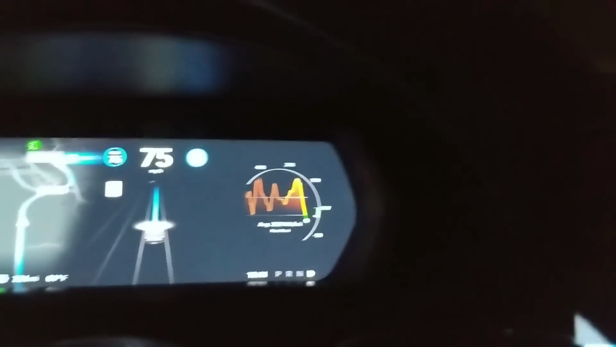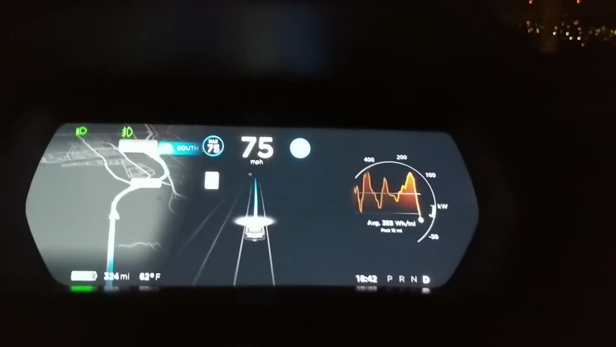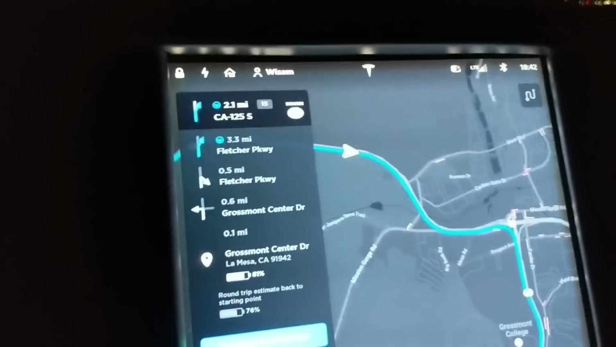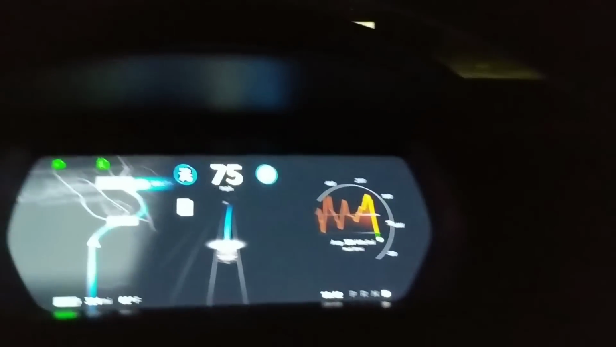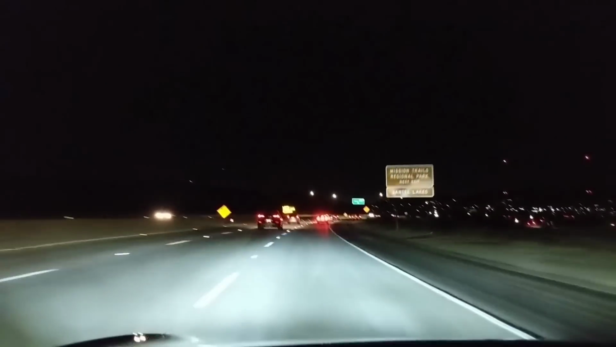So instead of going to the left, then switching 2 lanes to the right, the car decided the best route would be just to stick to the right. That's just my guess. In 2 miles, we're gonna have to take the 125 South. We're still going at 75 miles per hour. It's pitch black, no light, nothing.